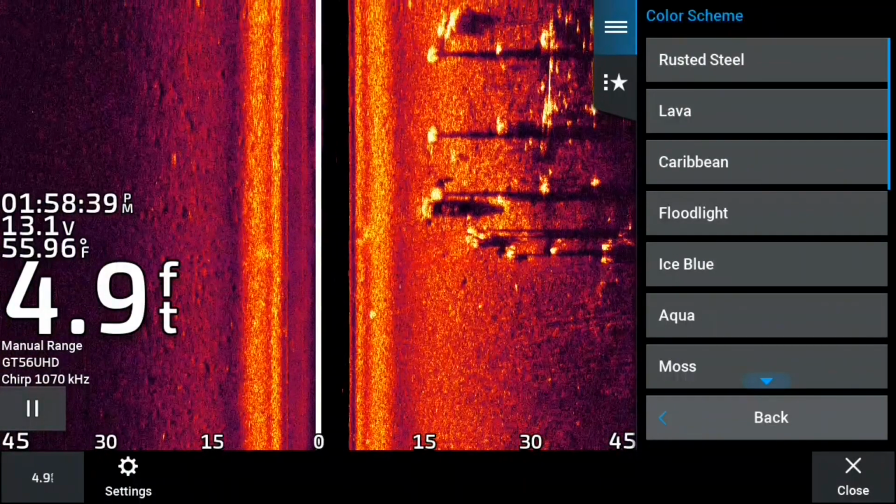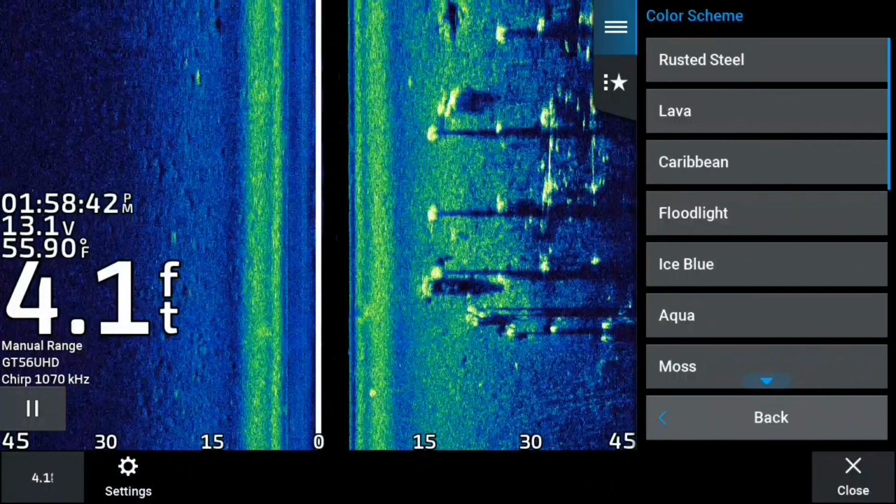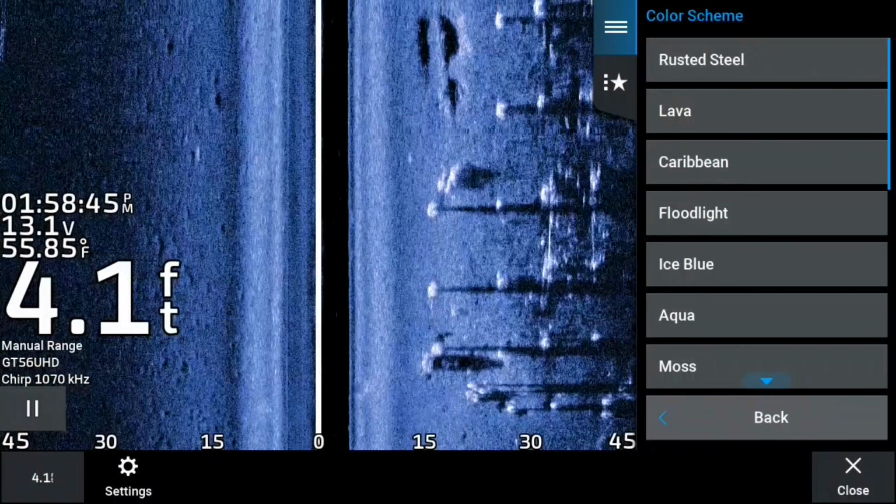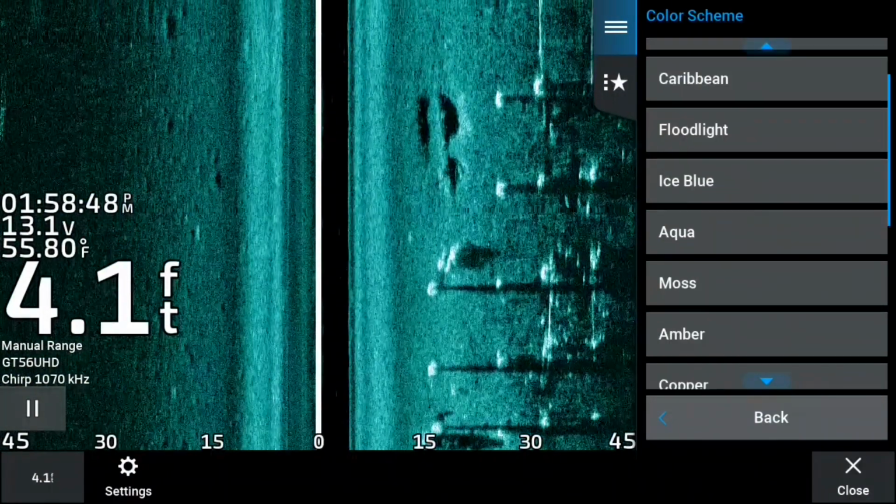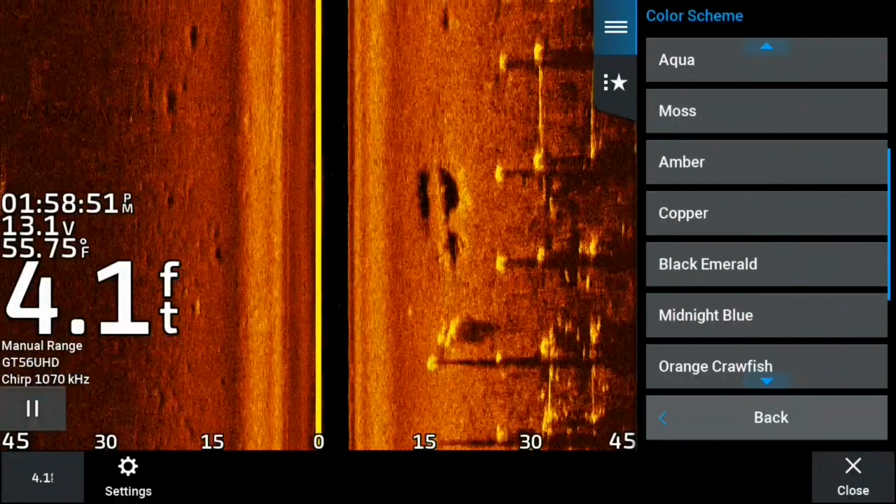But I started at rusted steel, went to lava, and then I'm going to proceed to go all the way down the list. But I want you to take special attention to those fish that are by those pylons, how they fade and are not as good, like the ice blue and the aqua. They don't seem to differentiate fish as much as everything else.